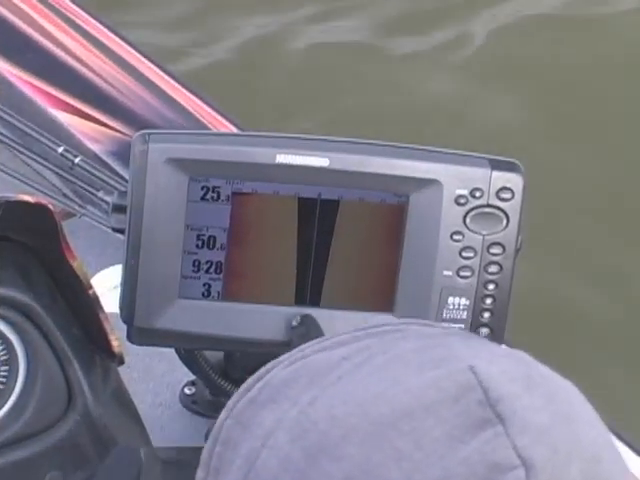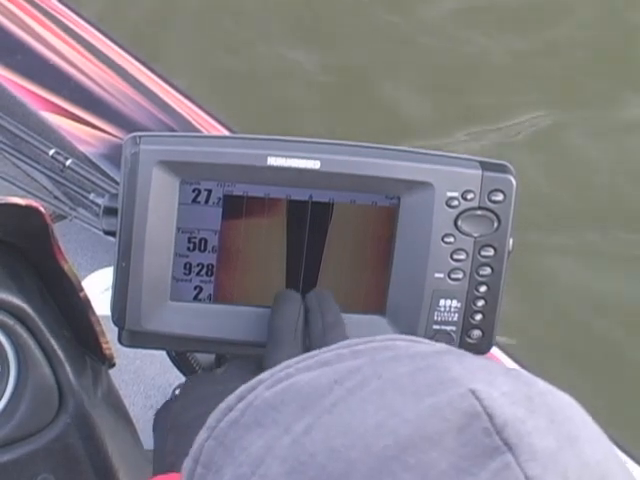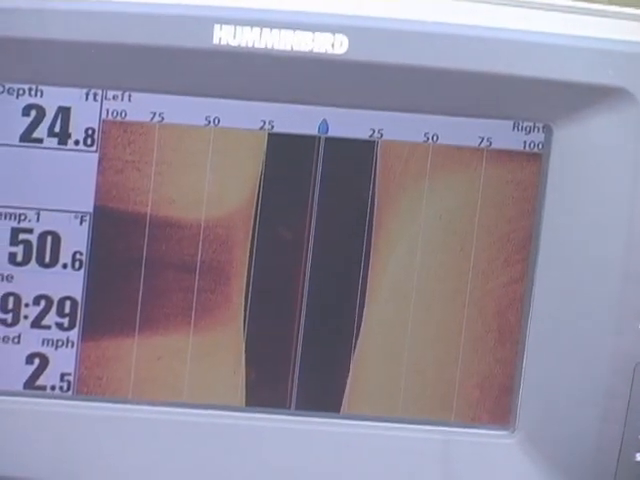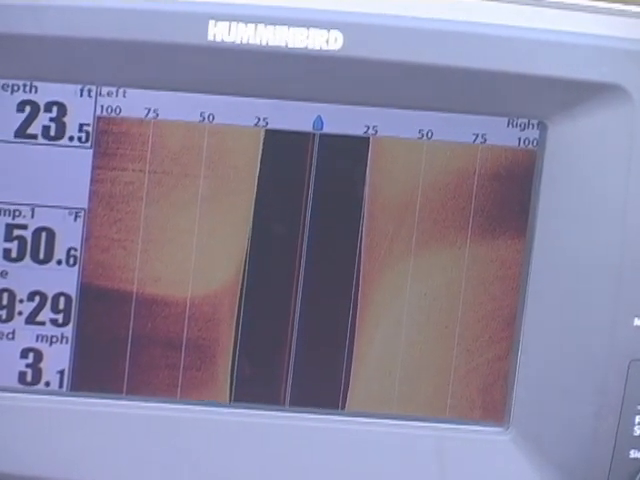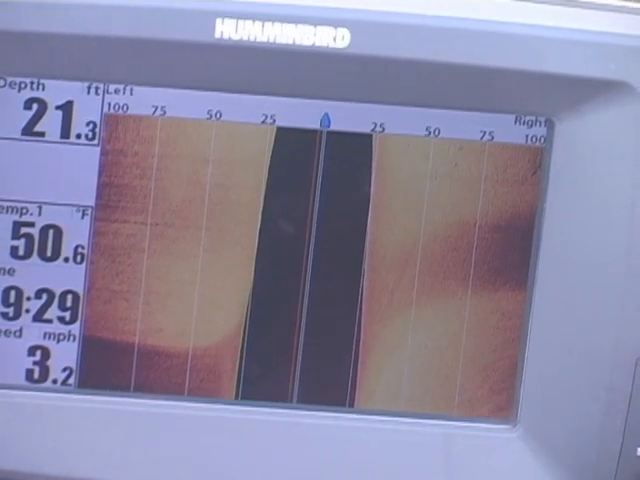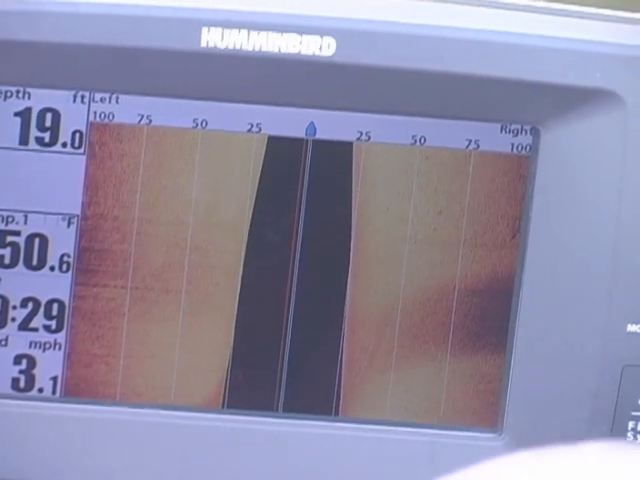What we're looking at is here's the boat, and you can see how this is spreading away. That tells you that you're getting into deeper water. Between us and the shoreline, there's a little dip, and we're going to come up, and then it's going to go back down. Somewhere in there, there's a brush pile that I've known about for years, but I wanted to mark it on my side imaging and on my GPS.